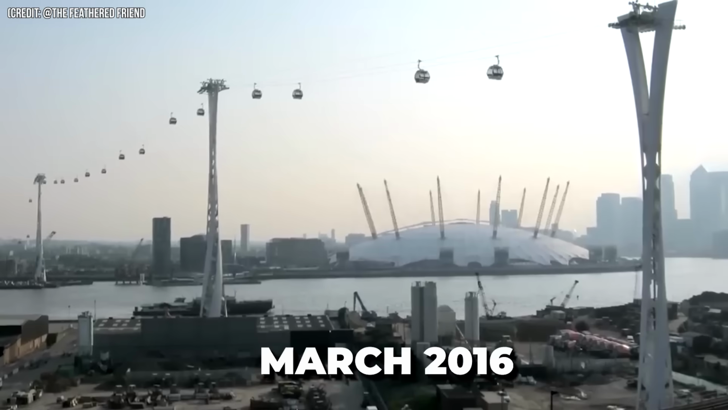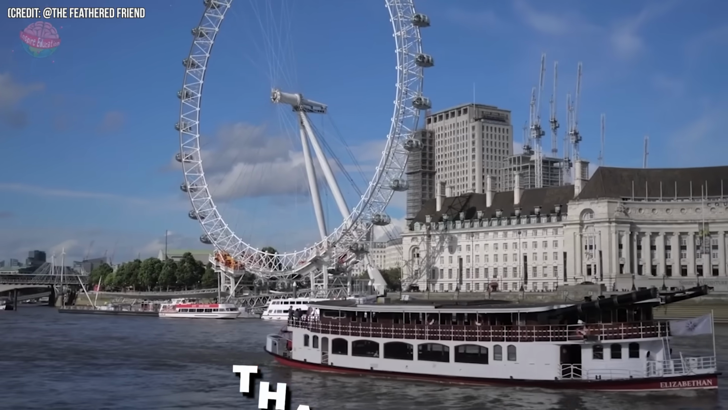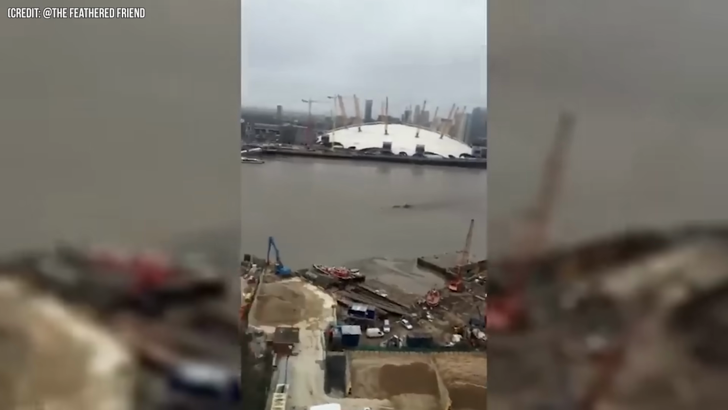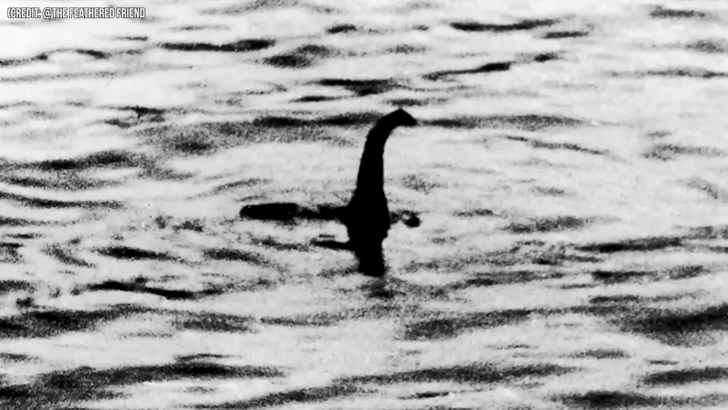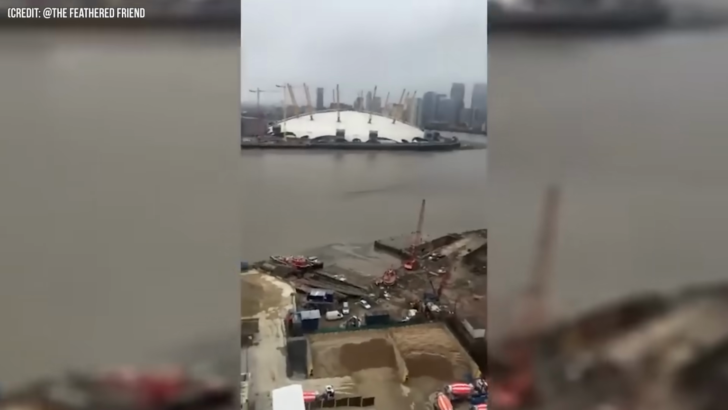Number 34. In March 2016, a YouTube user named Penplayed uploaded a video of a mysterious creature spotted in the Thames River. While riding the Emirates airline cable car, they saw movement in the water and quickly recorded it on their phone. The distant footage suggests a large creature, sparking debates online. Some think it could be a whale or submarine, while others consider the possibility of the Loch Ness Monster. Notably, the creature had spines on its back, but the sighting was brief. What do you think it was?